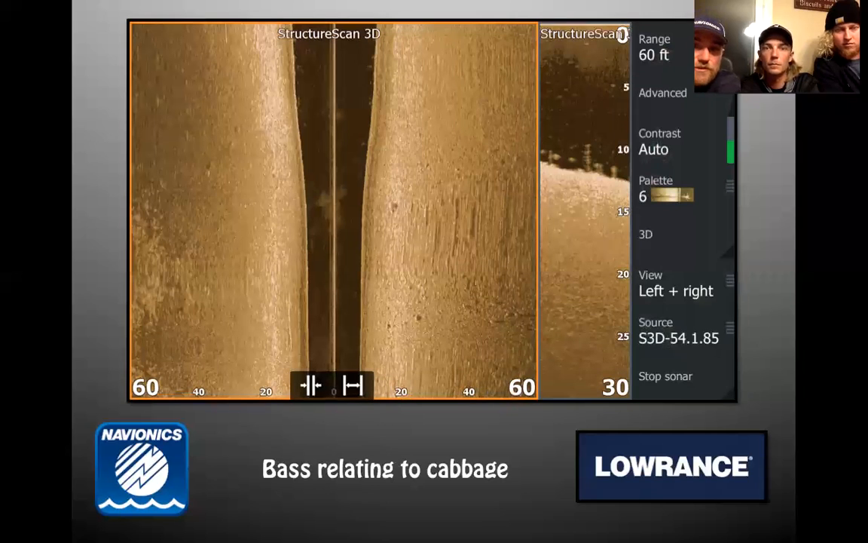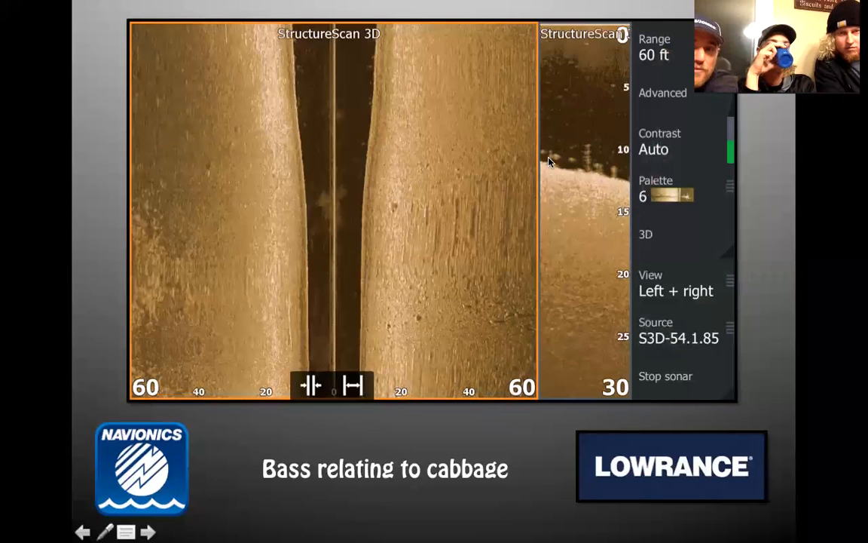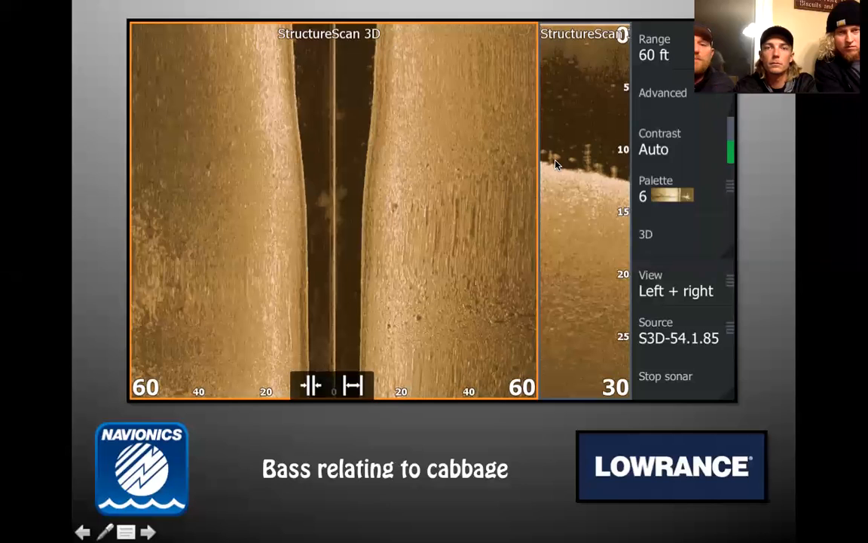And this image, you know, this is where downscan caught them. This is just a couple single strands of cabbage, and these are smallmouth sitting there. They almost look like a smallmouth when you look at how good and round they are. Just a few smallmouths relating to a single, maybe two stalks of cabbage. And those are big bass. Those are really big bass right there. I think smallmouths and weeds and how they relate to each other stumps a lot of fishermen, and also produces some really big smallmouths for those that can figure that deal.